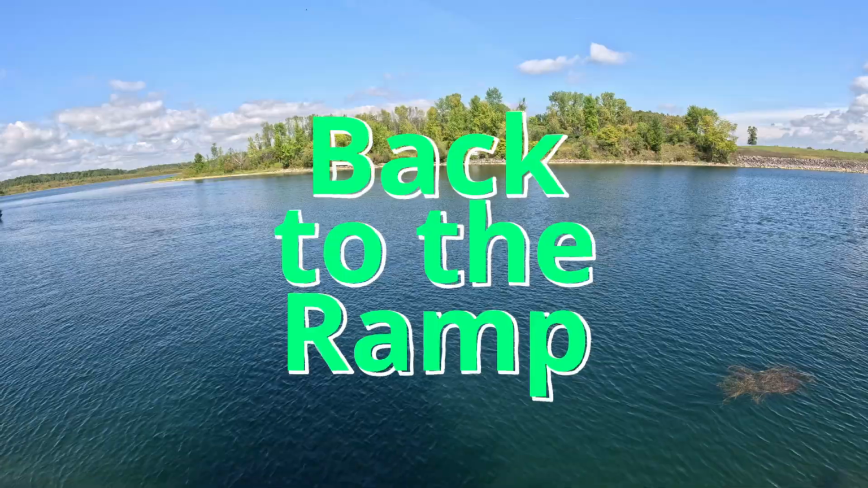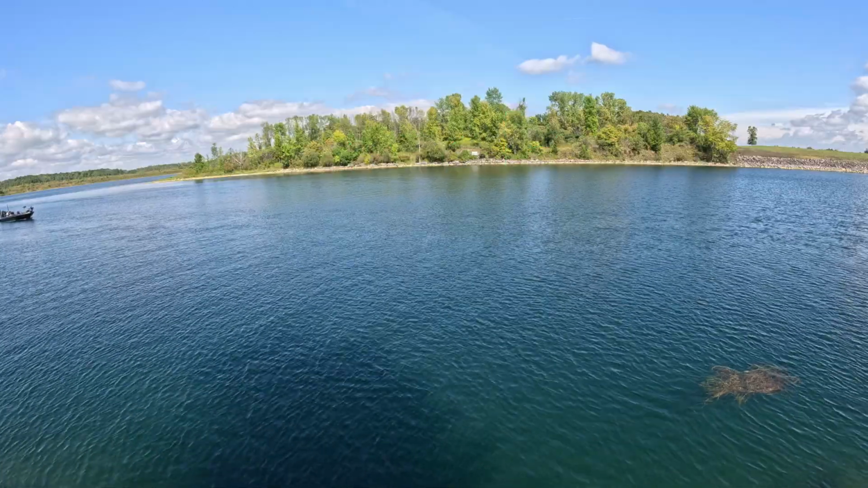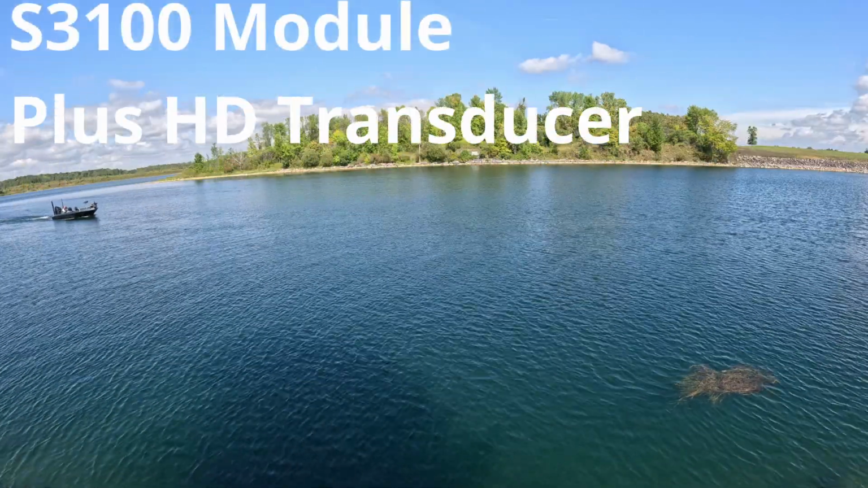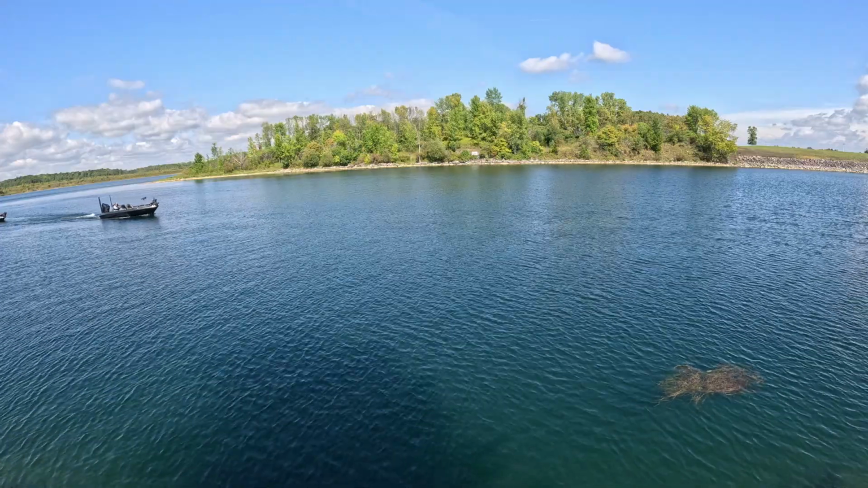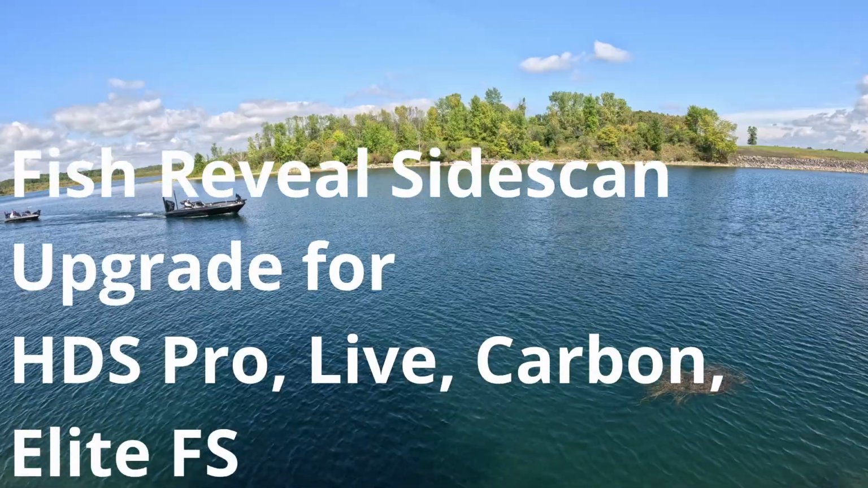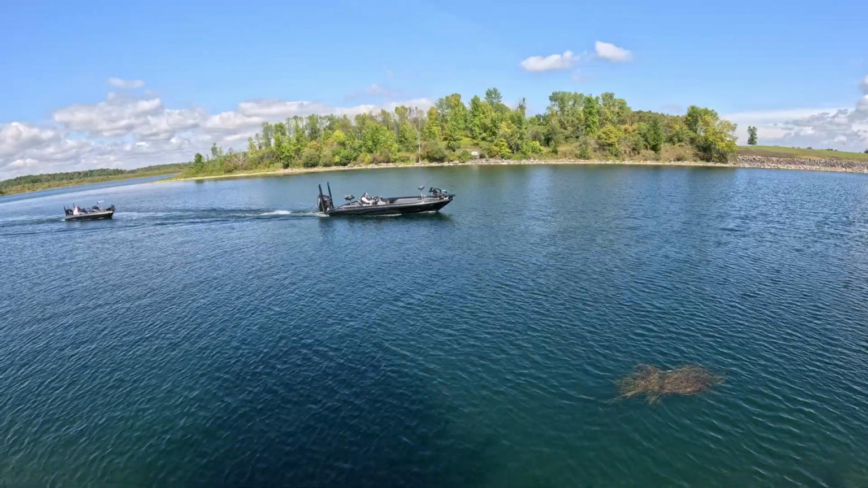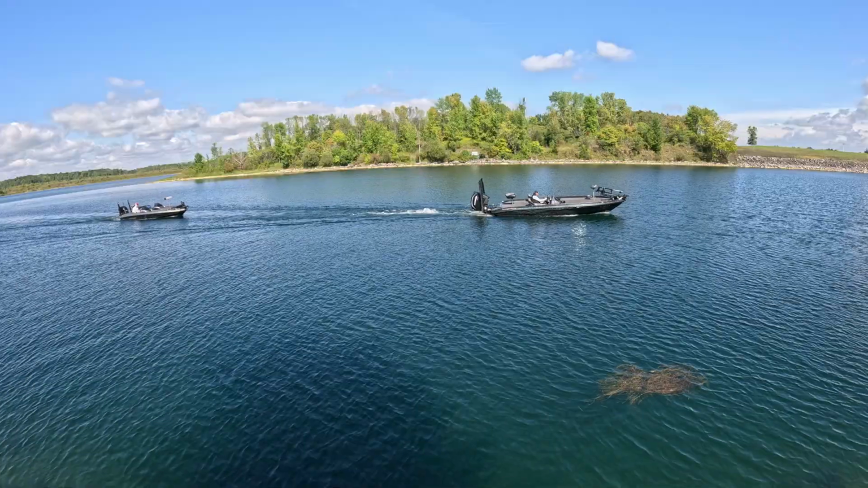And you can see, maybe, is this really worth it? Well, the big question is, what do you need to do that? For Live units, Carbons, and Elite FS, you have to have the S3100 module and an HT transducer. If you want the Fish Reveal for sidescan, and it doesn't matter whether it's the Pro units, Live, Carbons, or the Elite FS, you have to have the 3100 module and the FR, which is basically the Fish Reveal transducer. Those costs are roughly $1,400.